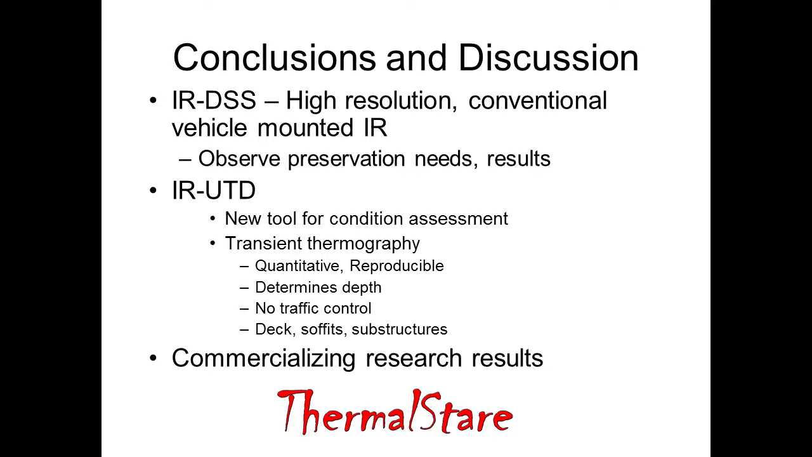It doesn't require traffic control on the deck while you collect data, and it can be used for a variety of things: deck, soffits, substructures. We've done columns. We've done a number of other features. It doesn't require to be out in the sun, for example. It can be the underside of the bridge deck and other things.